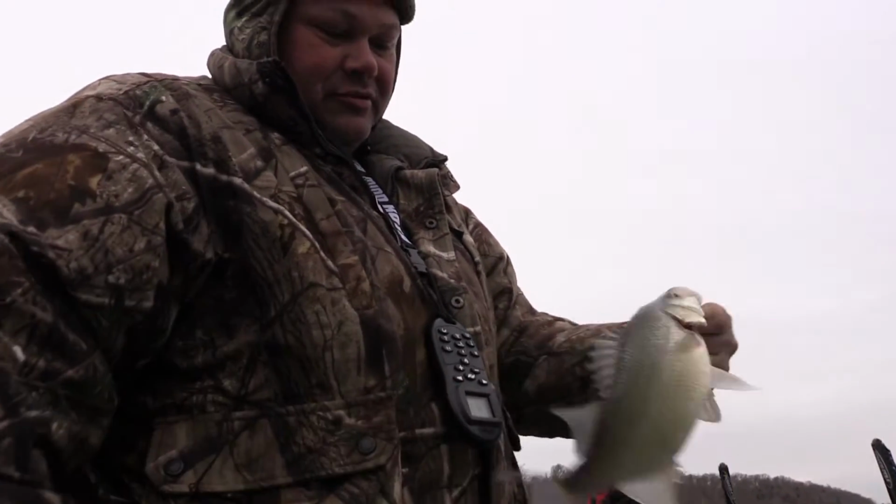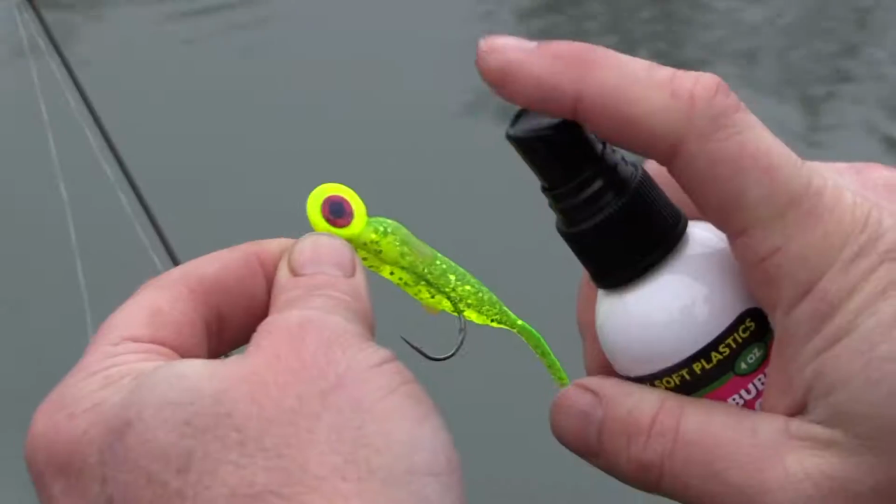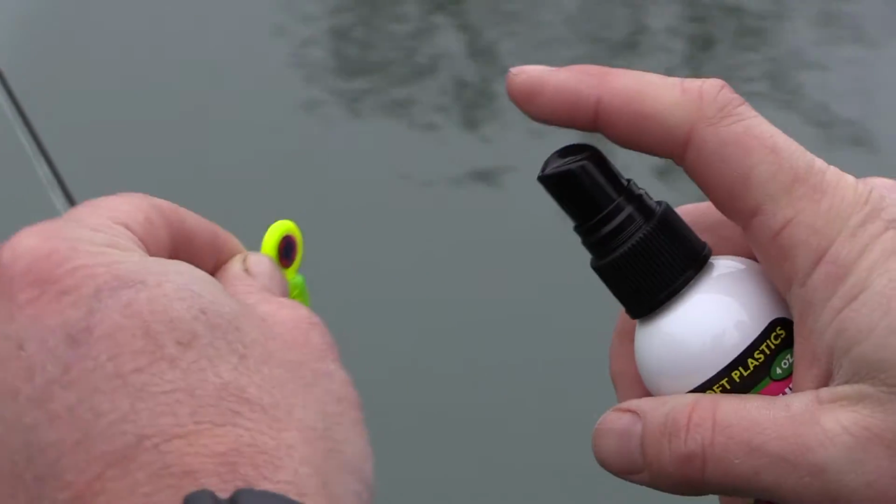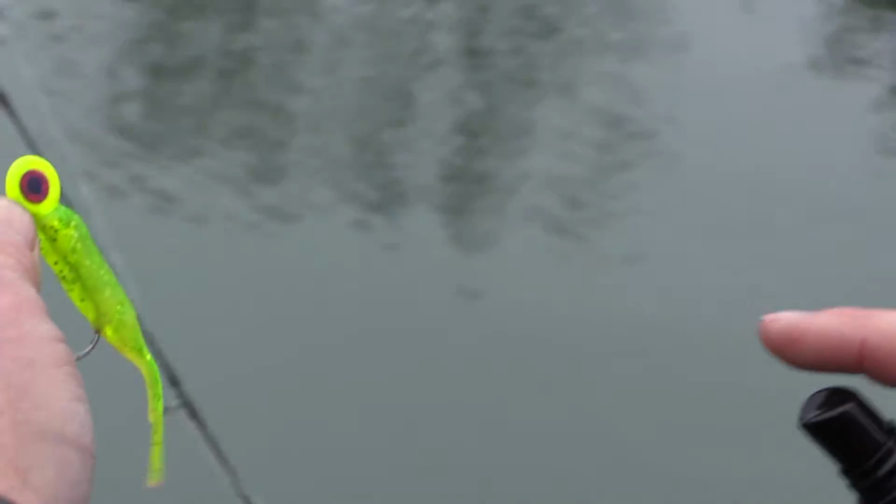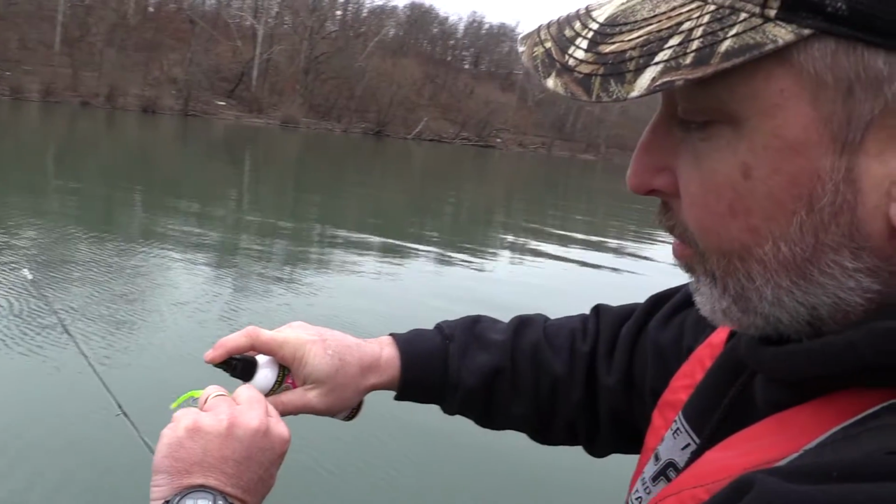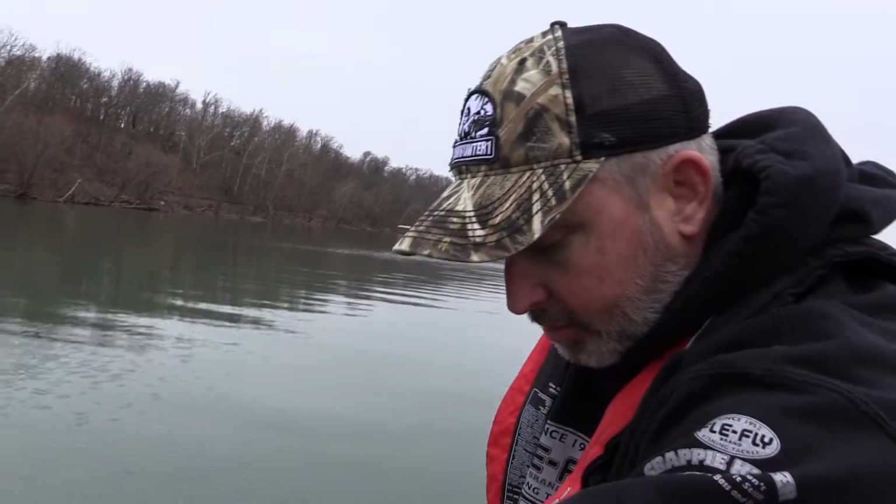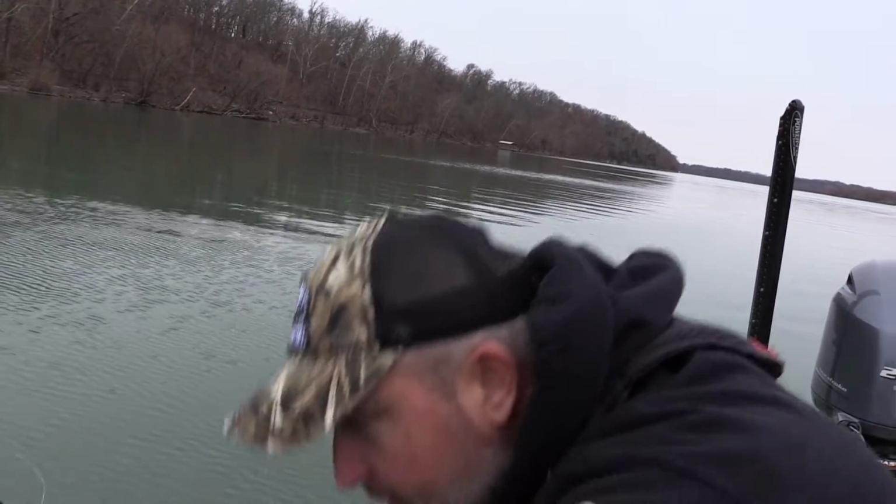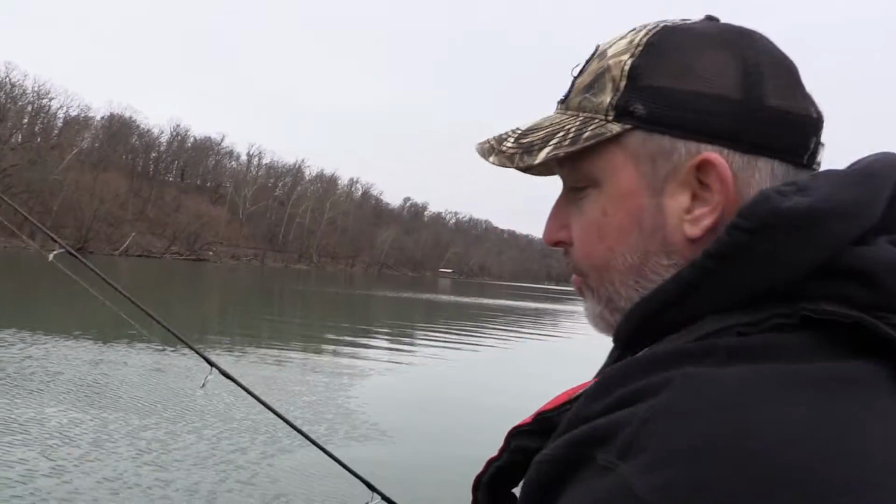Another Grand Lake special. You can't believe how well that lure flavor smell is going to stay on that soft plastic. Everybody uses the same soft plastic making their jigs, so we're going to add a little bit of extra scent to that, make that smell a little bit different than what everybody else has got down there, and I'm going fishing.